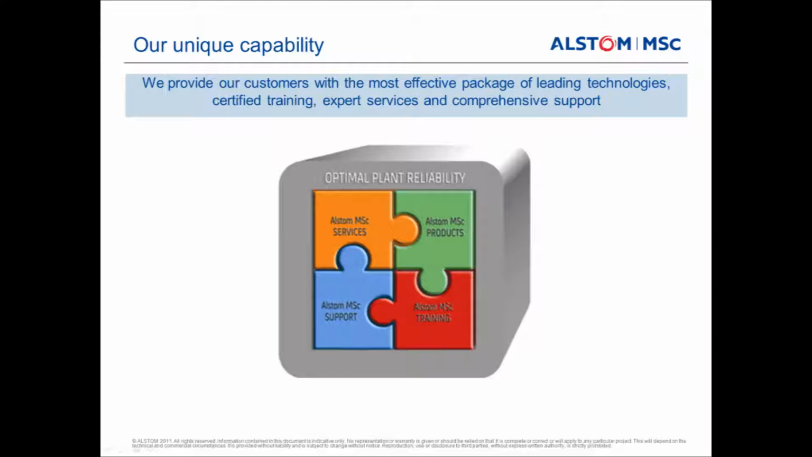We use the equipment that we sell. We understand how it works. So we provide services. We provide a range of leading products and brands. We provide training, and Adrian here with us today is one of our lead trainers, as I mentioned earlier. And in addition to that, we provide the customer support here as well on the products that we sell.